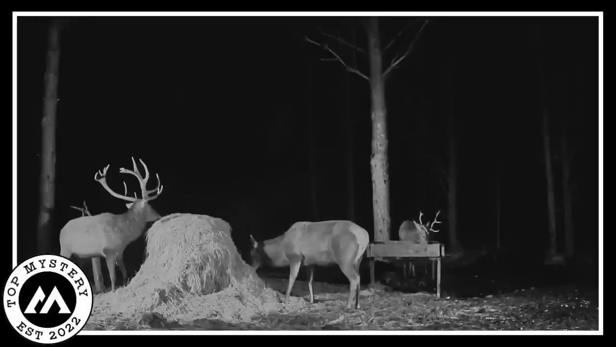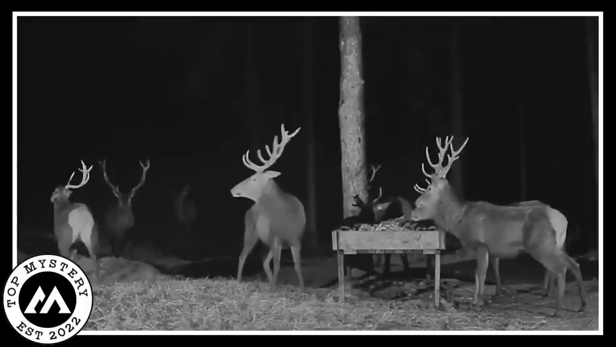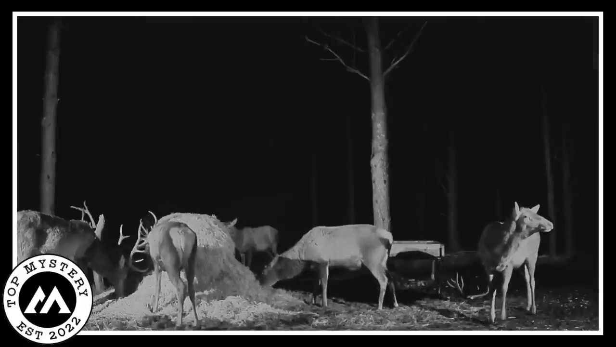They're happily munching on the special food put out just for them, having the time of their lives. But wait, there's more enchantment to come. As the video rolls on, more reindeer buddies join the party.